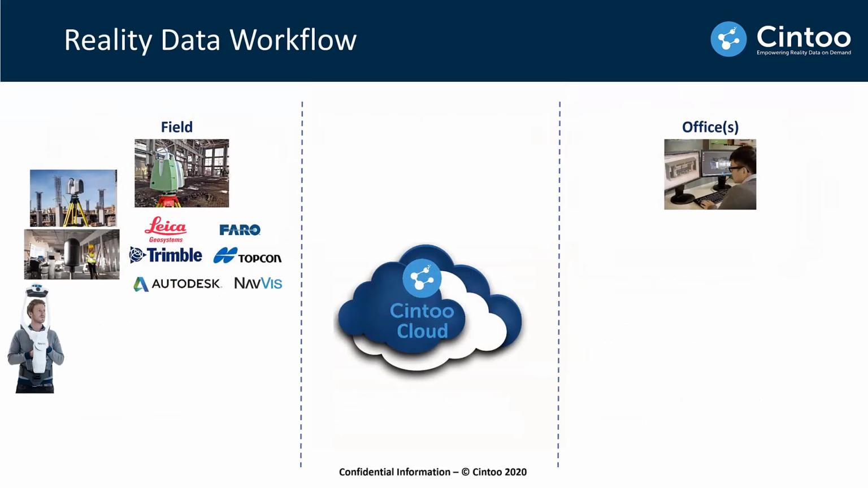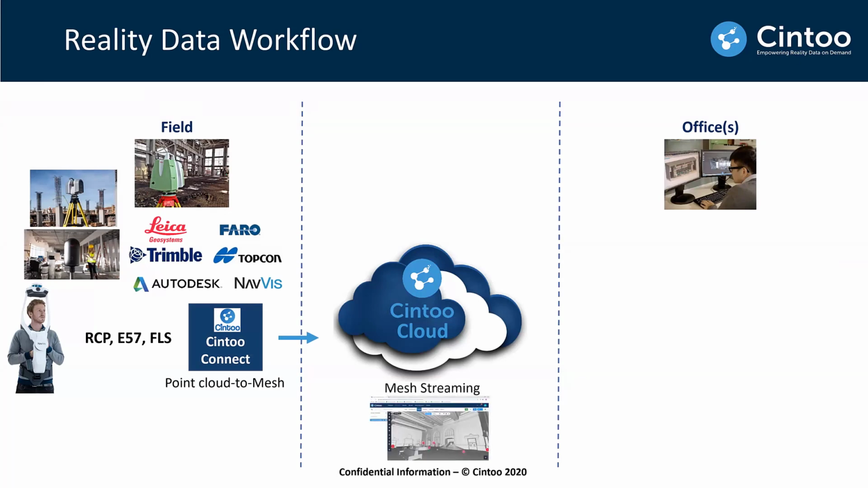So in terms of data workflow between Cintoo Cloud and Autodesk, we will take your data as an RCP, E57 or FLS file. We'll do a local transformation from point cloud to mesh running on your PC. Everything uploaded will be mesh-based, and everything in the cloud is mesh-based. It runs on Amazon or Azure. And if you want to distribute, of course, at that stage, you can enrich with measurements, annotations. You can do a lot of stuff in the web app.